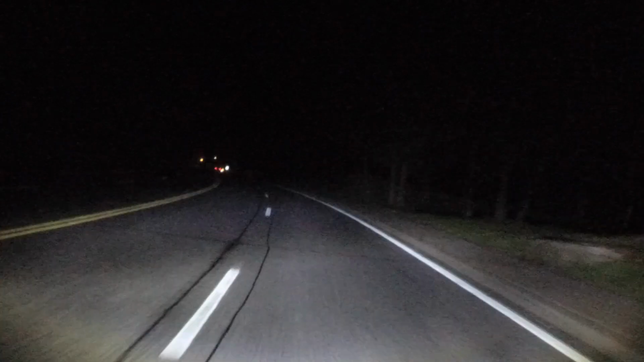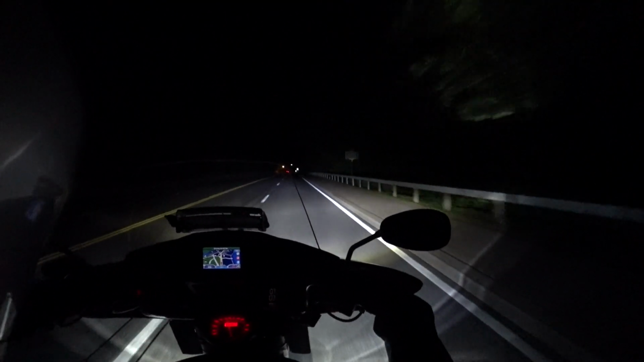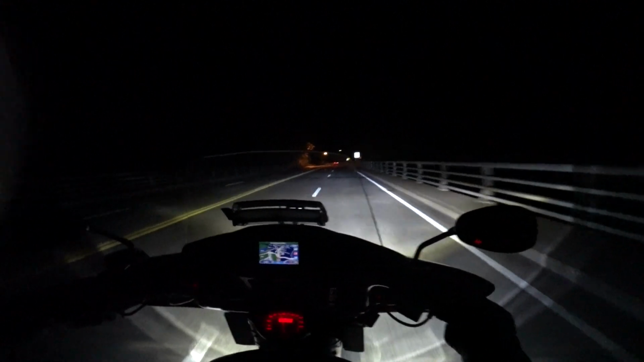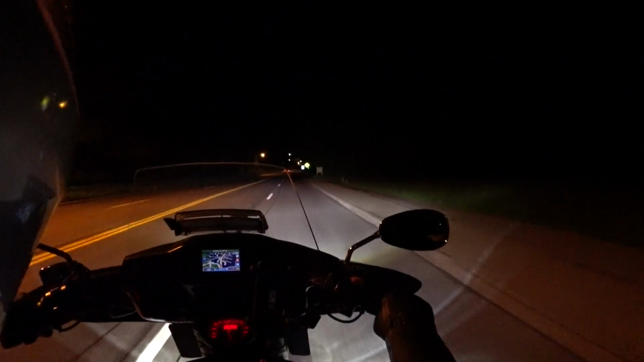You really gotta have some good headlights. You really do. If you're gonna ride at night, I think no matter where you are, unless you're somewhere where it's really nicely lit up, you're gonna want to have good headlights. So that's definitely something that you don't want to pass up.